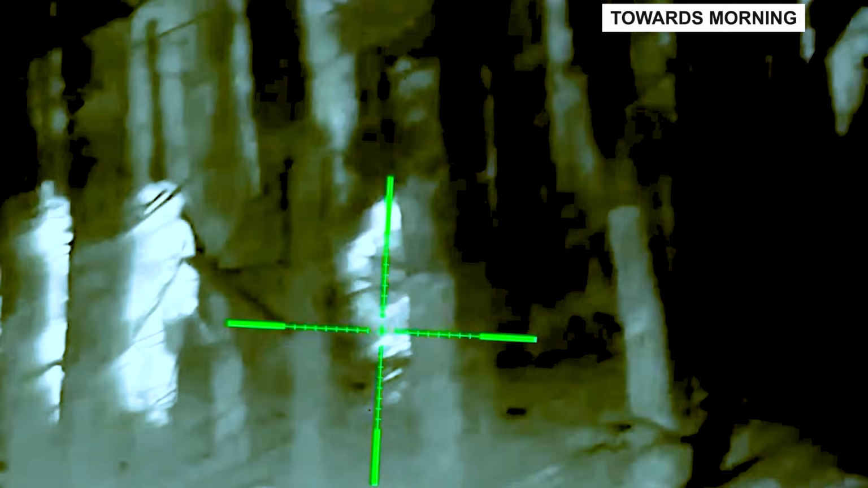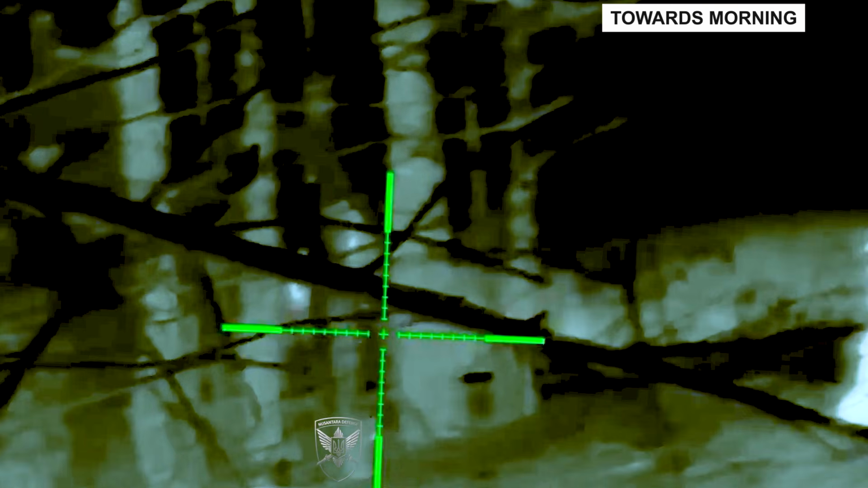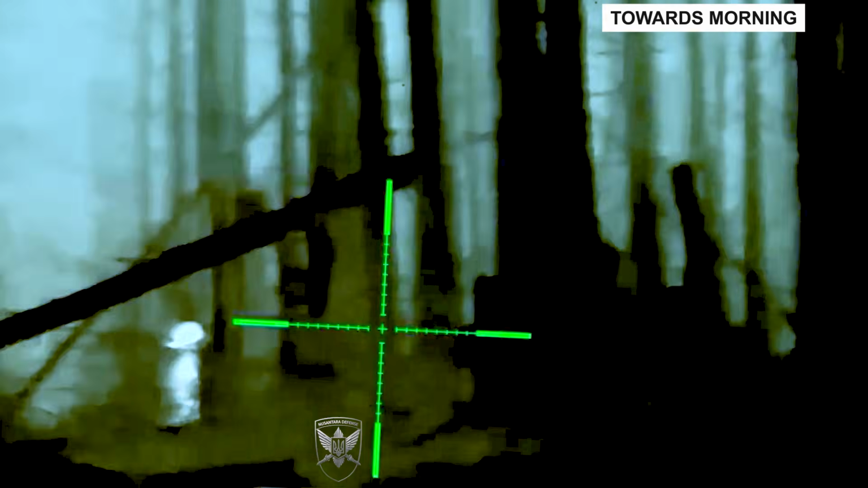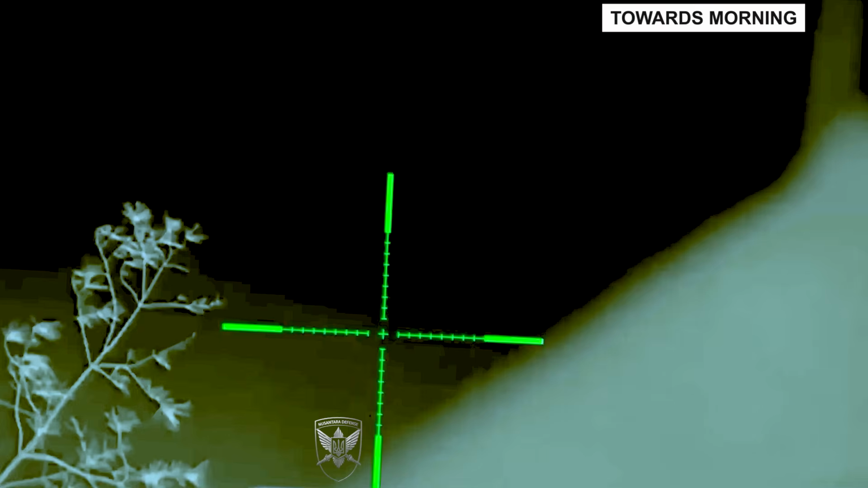The battlefield situation was under surveillance. From the darkness of night, Ukrainian snipers had already identified and locked onto Russian troop hiding positions from a distance. With constant surveillance, every tiny movement was recorded. Entry points, cover points, and even possible escape routes.